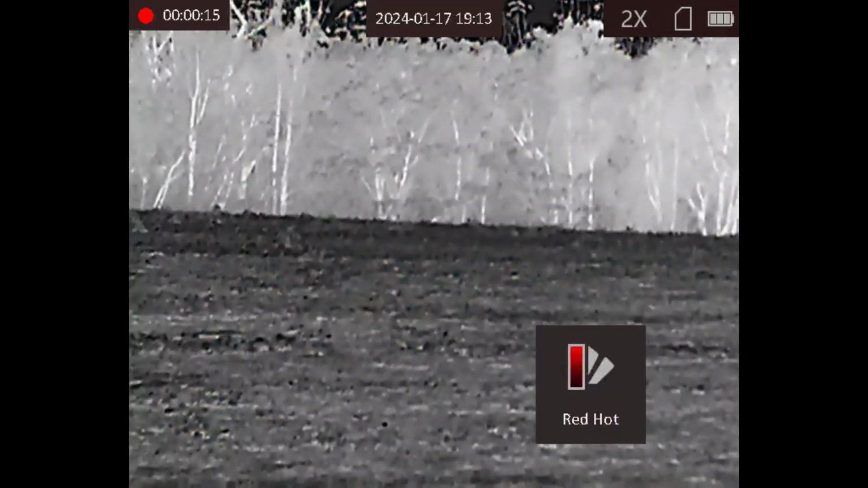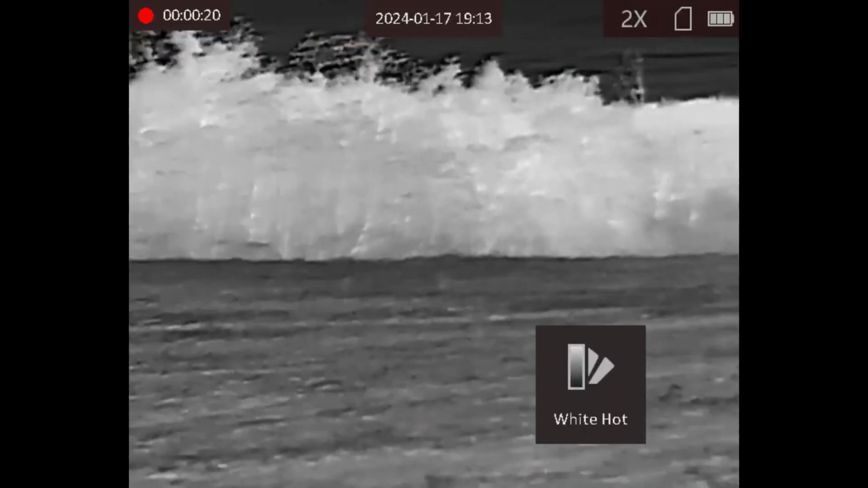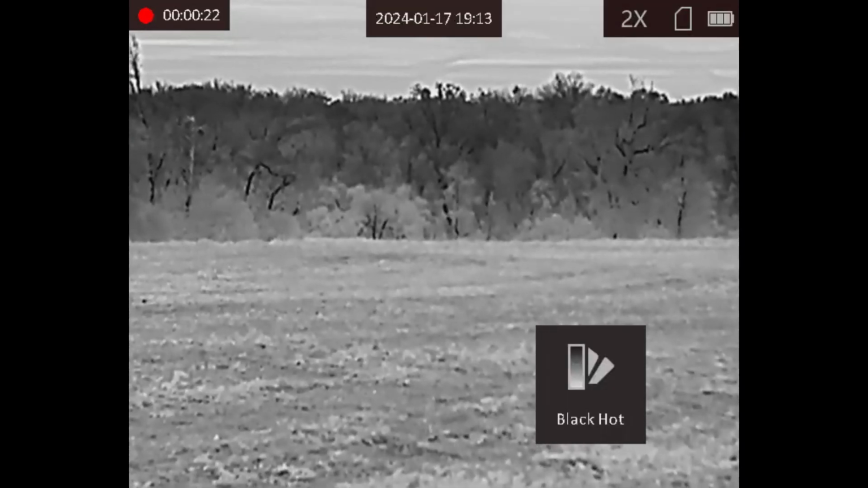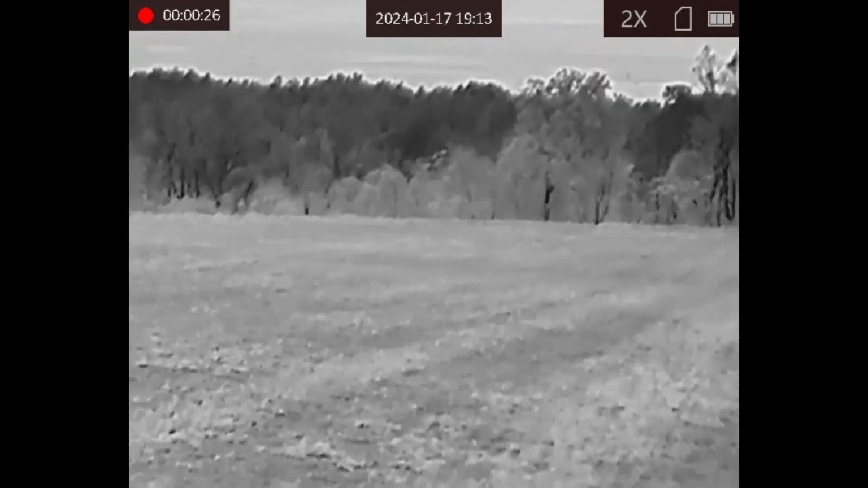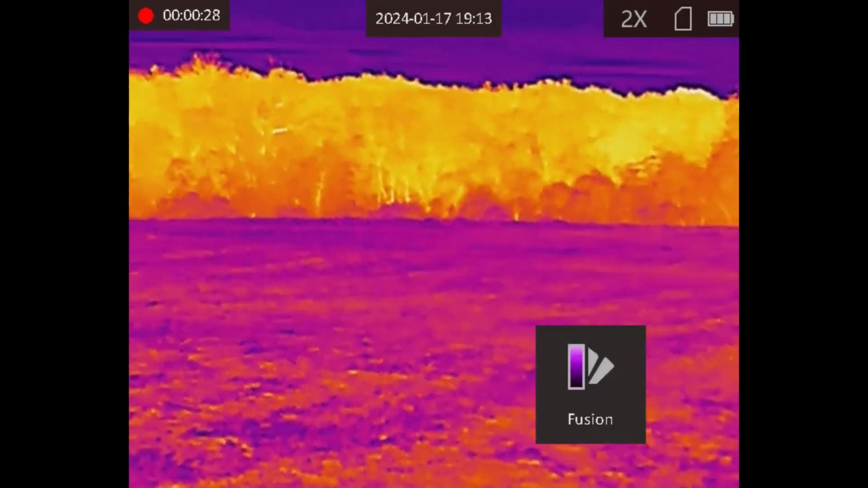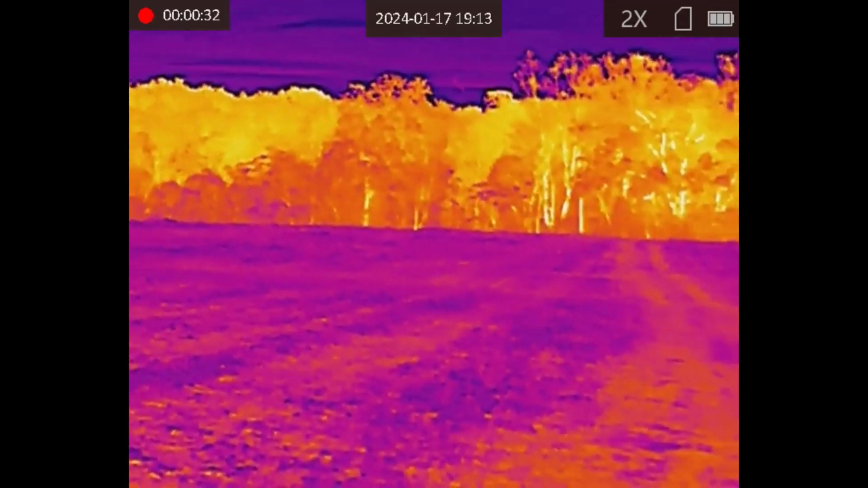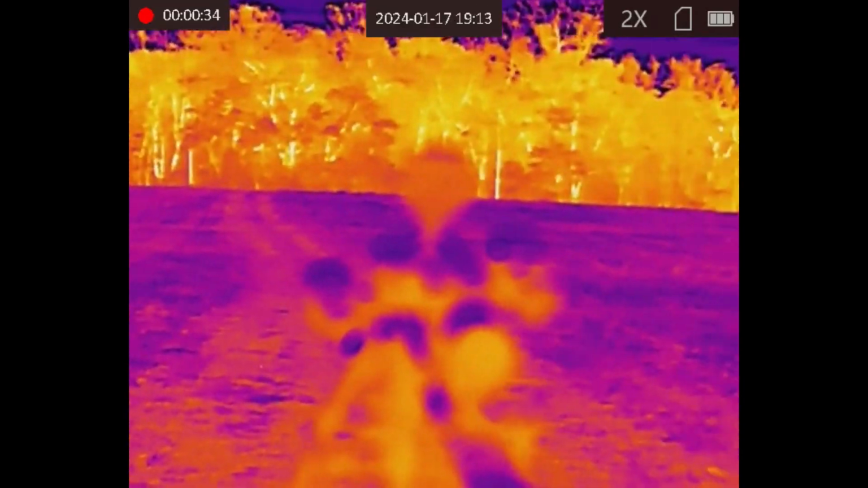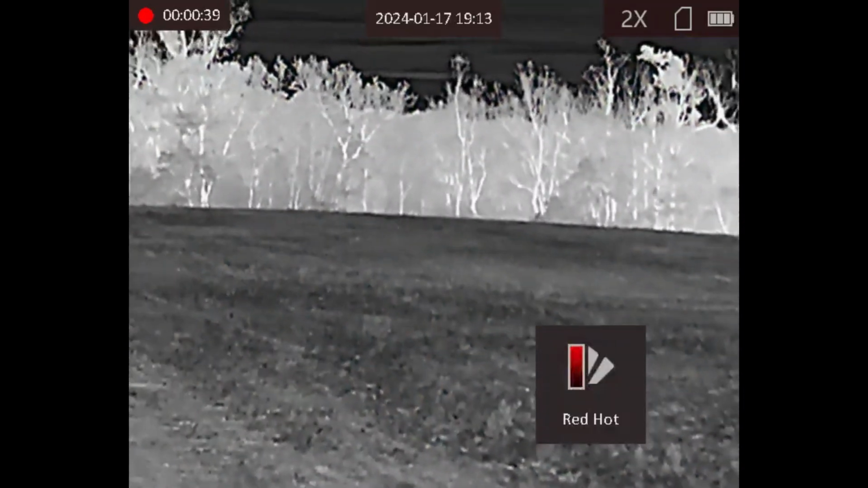So there was a rabbit running across the field. Unfortunately, I didn't get a recording of it, but it picked up the rabbit hopping across the field. So that tree line is 300 yards away. It's picking up the heat signature coming off of the trees themselves. You can see the different variations.